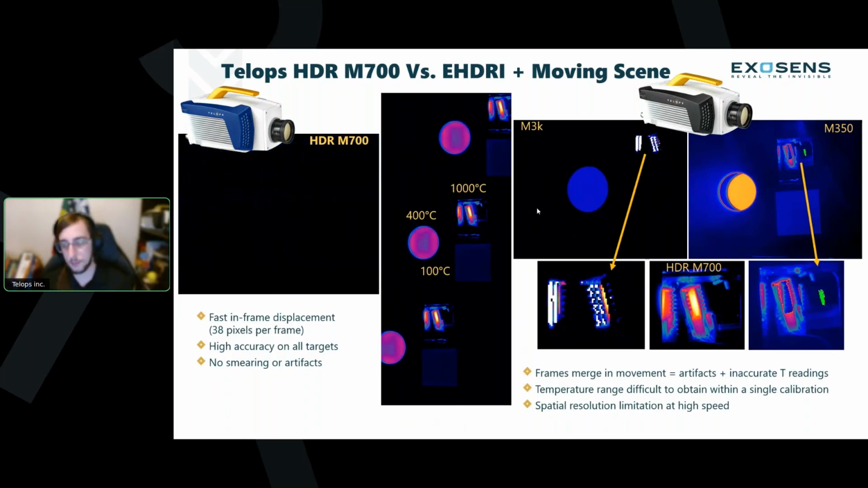However, when we look at the result from the HDRI, it is very apparent the limitations there and the reconstruction error that's introduced spatially. You can see it especially on the high temperature heat source, which we've put for the M3K. It is a pretty cruddy image, to be honest. There's not much information you would be able to pull out there, and certainly your radiometric accuracy would suffer as well.